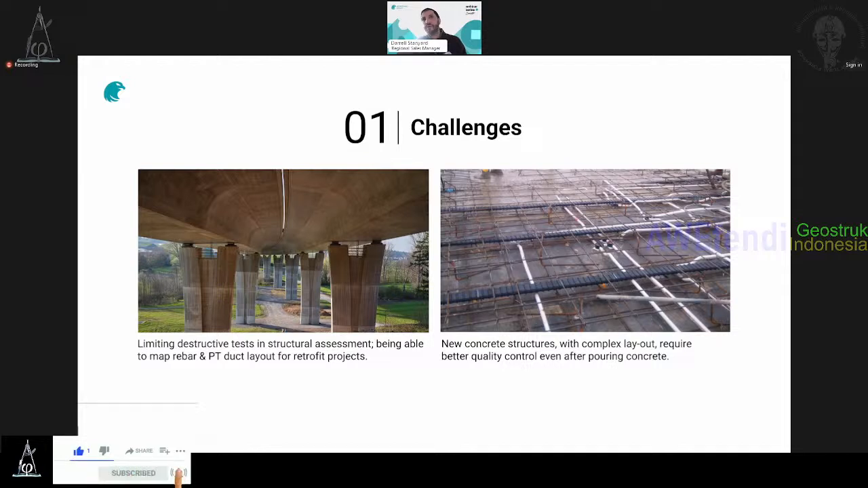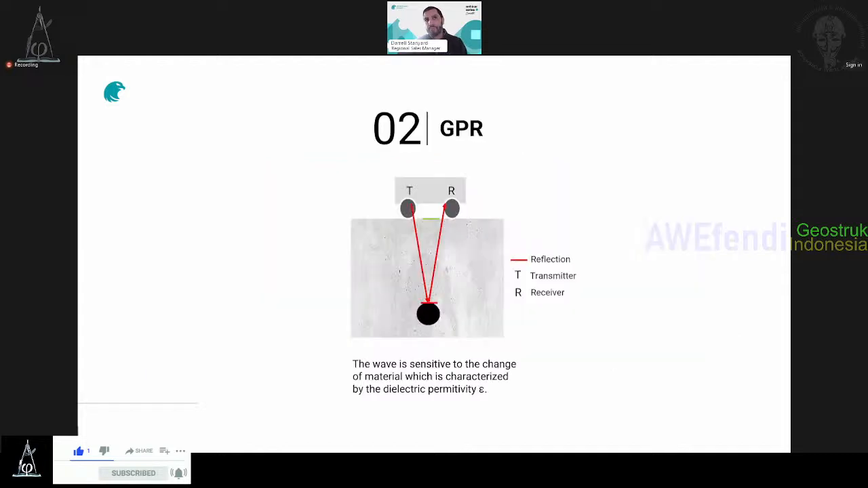So GPR, what is GPR? Ground penetrating radar. Basically you need an antenna, and what is an antenna? You need a transmitter and a receiver. You send an electromagnetic wave with the frequencies that you saw with Darren, and the wave gets reflected back when it bumps into an object. So transmitter, receiver, and you also need an encoder if you're dynamic.